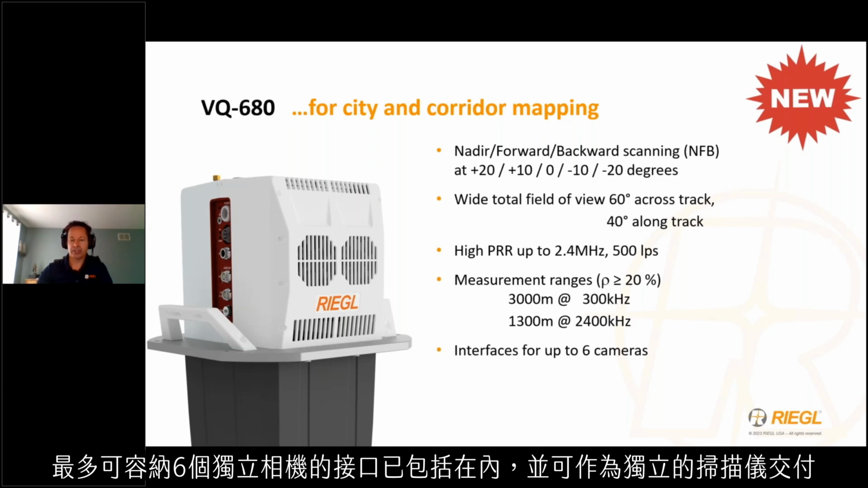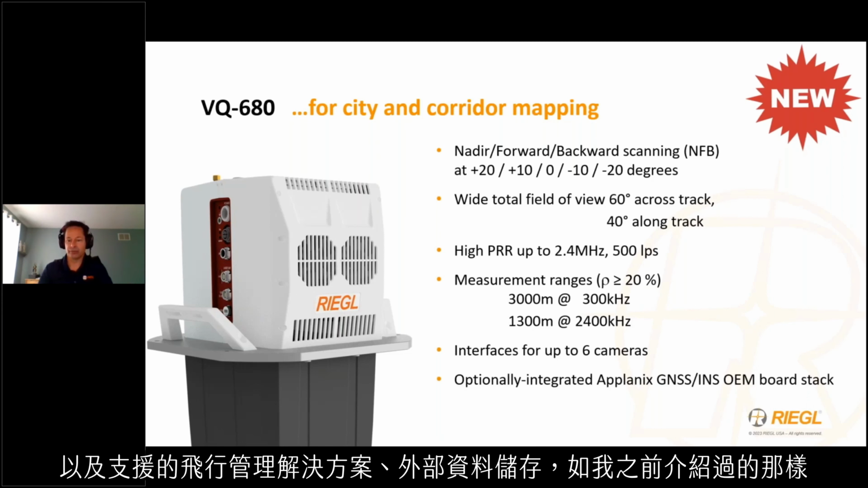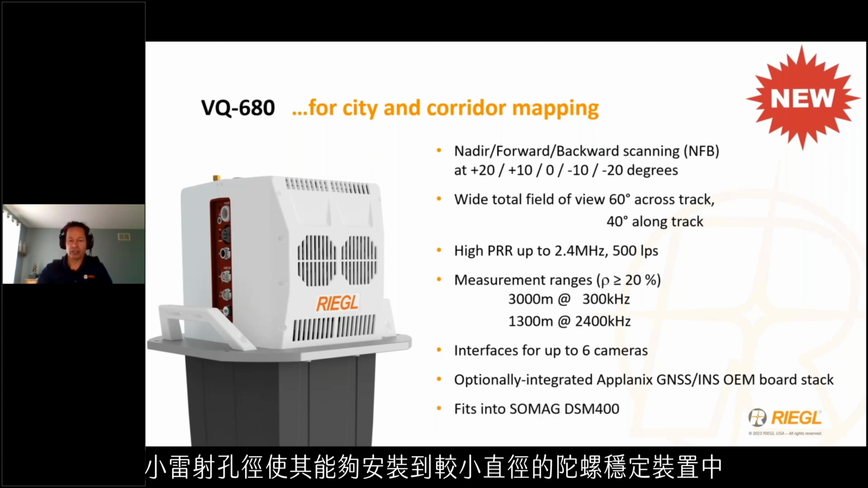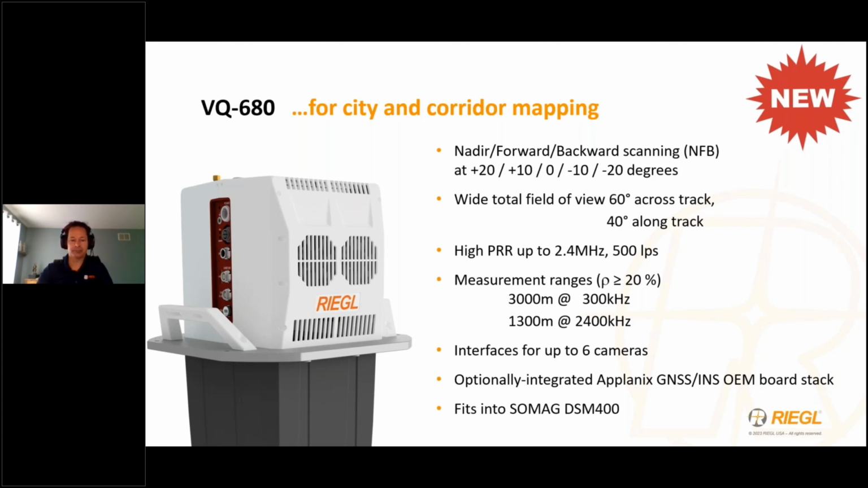Interfaces for up to 6 independent cameras are included and can be delivered as a standalone scanner only or as a turnkey solution with OEM INS GNSS systems and the supporting flight management solution, external data storage, such as the VQ-IU introduced earlier. The small laser aperture enables fitment into smaller diameter gyrostabilized mounts, such as the GSM 400 at under 27 centimeters or 11 inches in diameter.